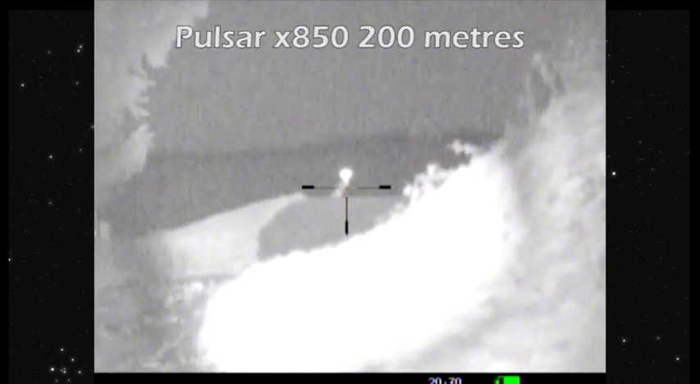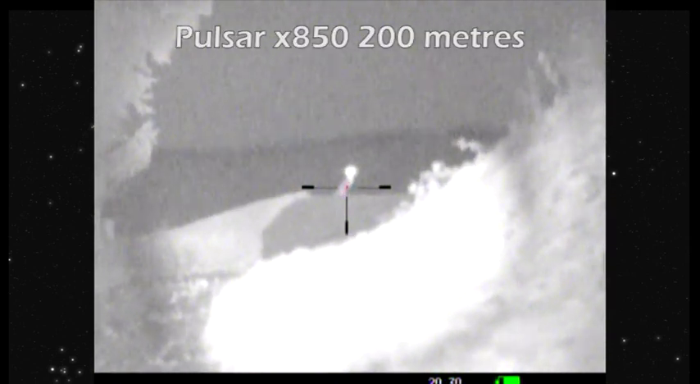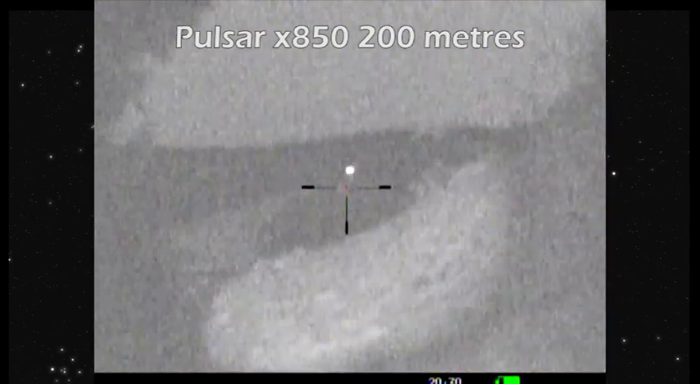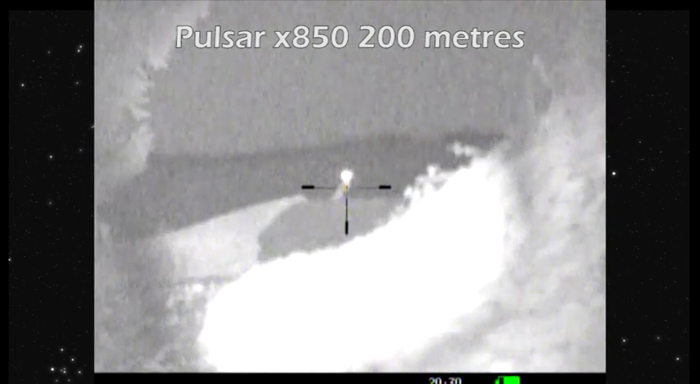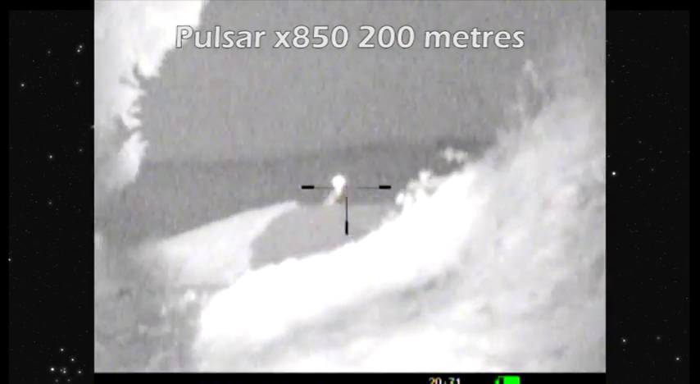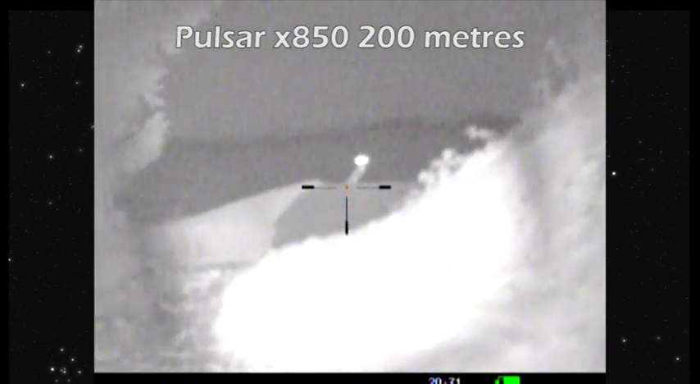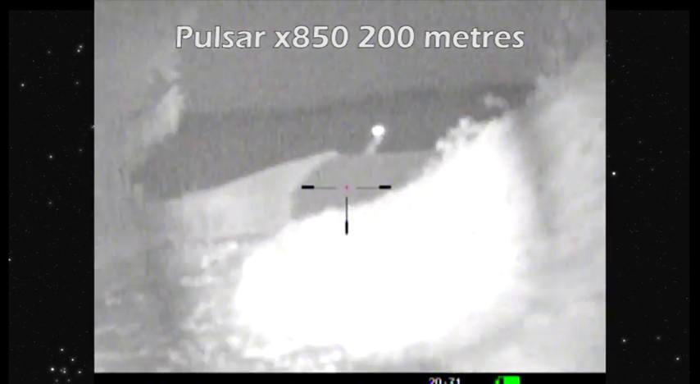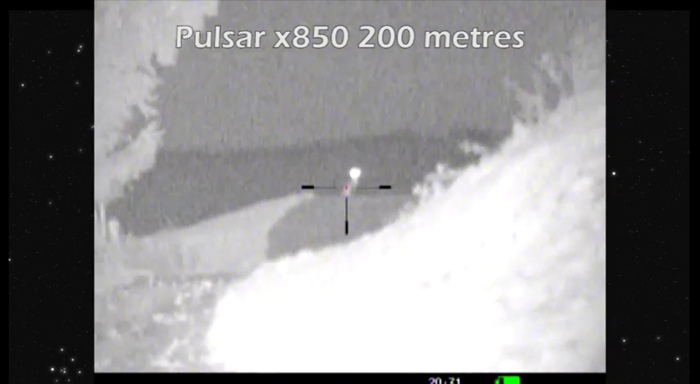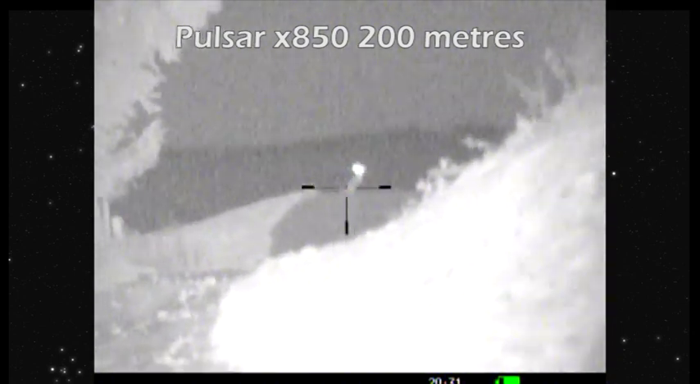So here's the X850 again. Now it's on a spot, so you can see around the outer ring there's a peripheral darker image. This is because the IR has been focused to a spot. You'll see here, there's a lot of glare coming off the grass and foliage in front of us. Of course, you can turn the power down on the X850 if need be. That overexposure is caused by the high power. That's one thing to remember. It's the light reflecting off of the objects because we've got it on high power focus.